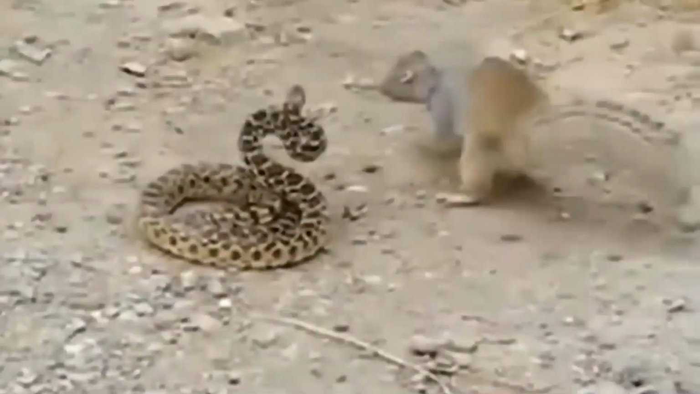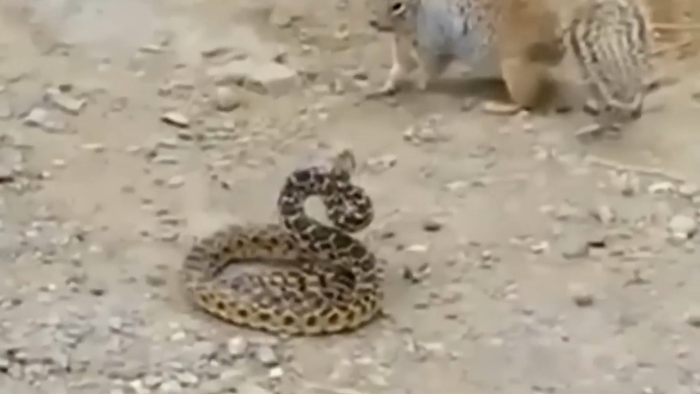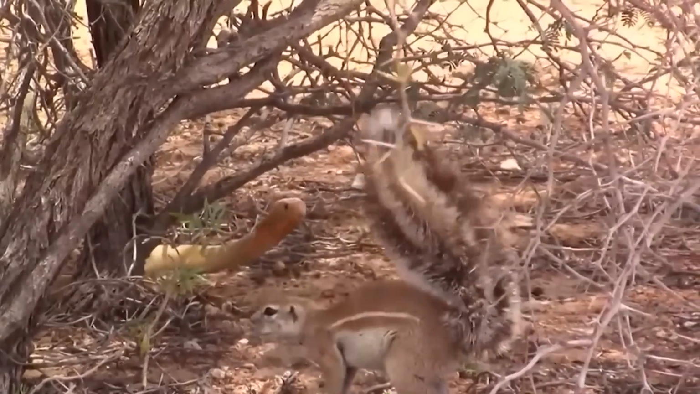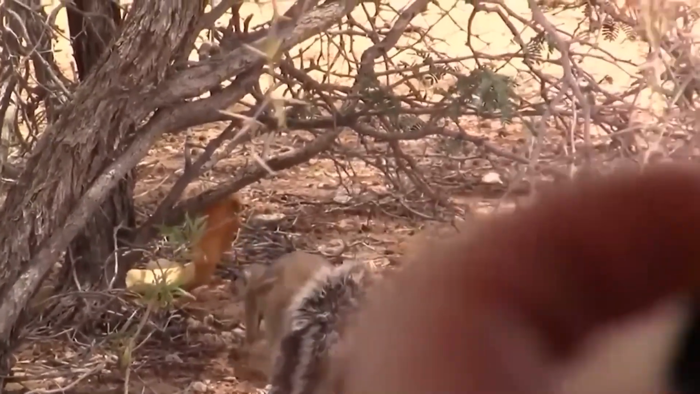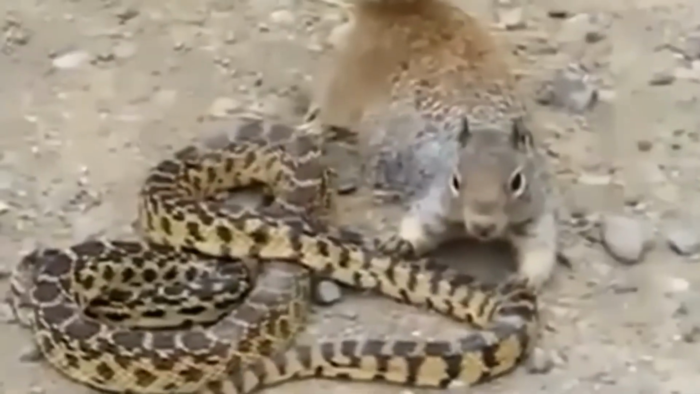gracefully. Sometime later, the squirrel is seen terrorizing the snake and has now moved to the top of the large log, its puffed-up tail taking center stage. After harassing the snake for a little while longer, the squirrel seems to decide that it is not worth the effort and disappears back into the trees in an instant.